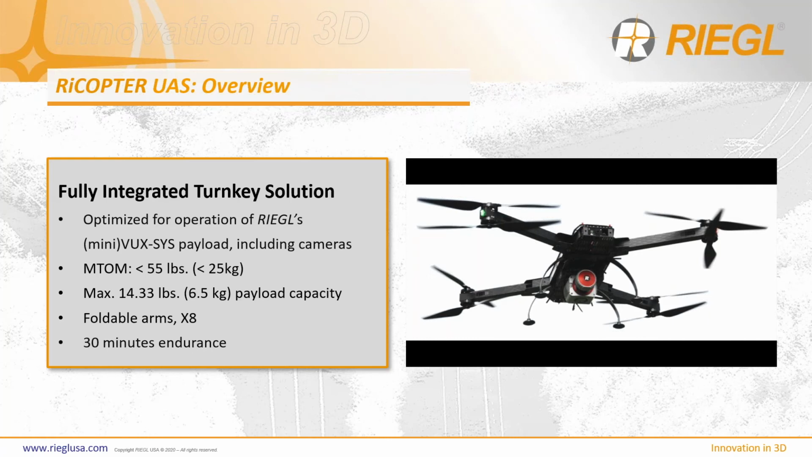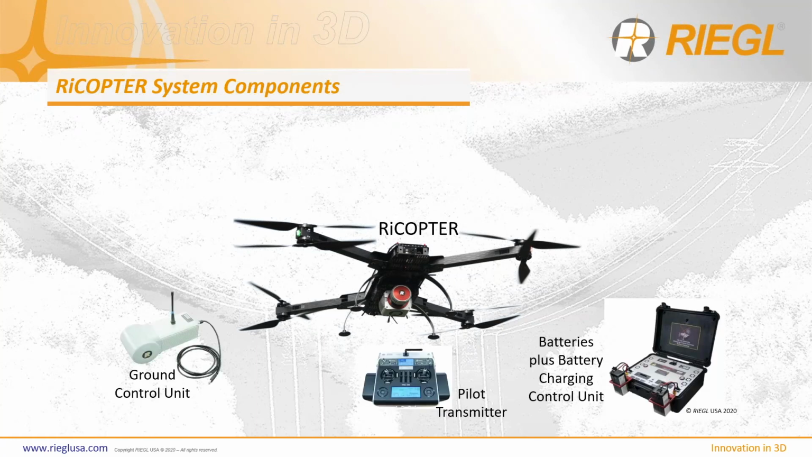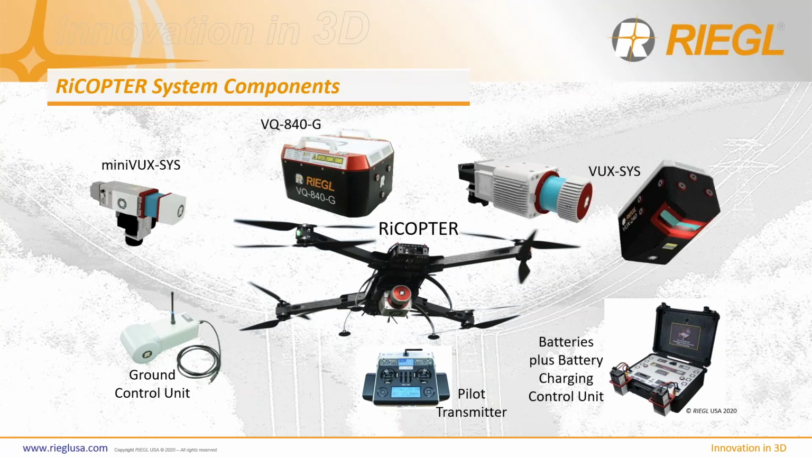and compact multi-rotor UAV. The RICOPTER UAV system overall is comprised of the aircraft as well as its accessories: the pilot transmitter or the drone controller, the batteries plus the charging control unit, which takes about an hour to charge the full set, and the ground control unit. Then of course you have your payload, so it'll lift our mini VUX system and our VUX series systems. And for our bathymetric configuration, we offer a heavier lift, the RICOPTER M. This can also lift the VQ840G topobathymetric system.